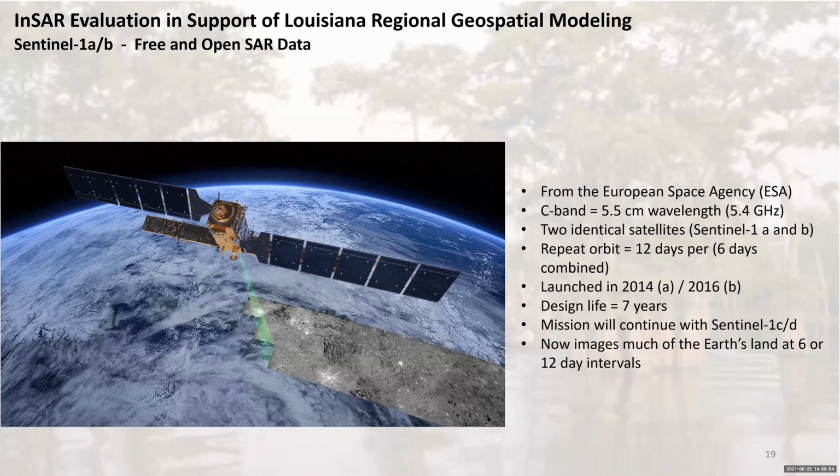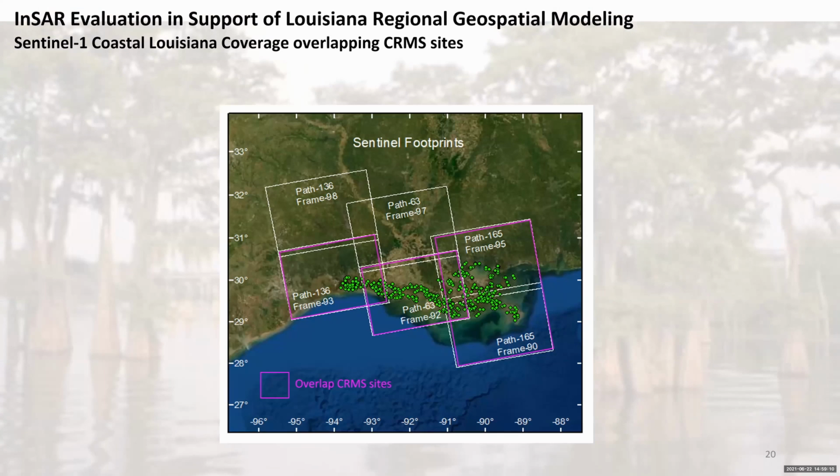intervals on these frames over these areas. And those green dots are the CRIM sites in southern Louisiana. And you can see that they are fully covered by scenes that are regularly collected by Sentinel. So we're processing that data. We've processed all the scenes from 2000 up to 2020, and we've looked at the coherence in order to identify areas where we think we're going to be able to do good measurements.